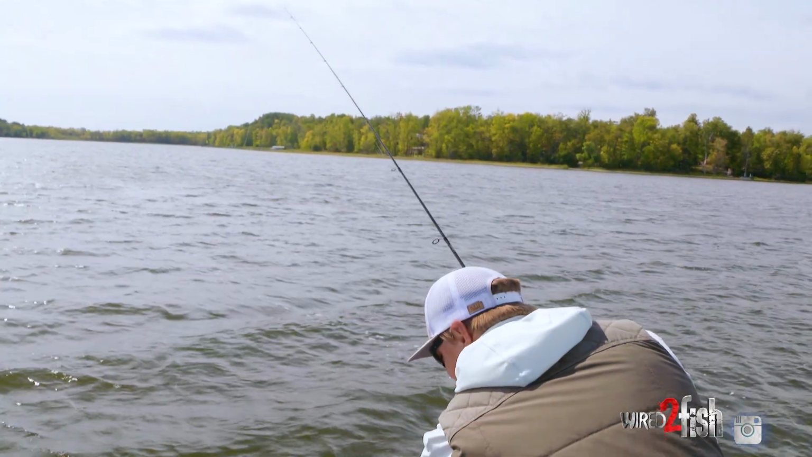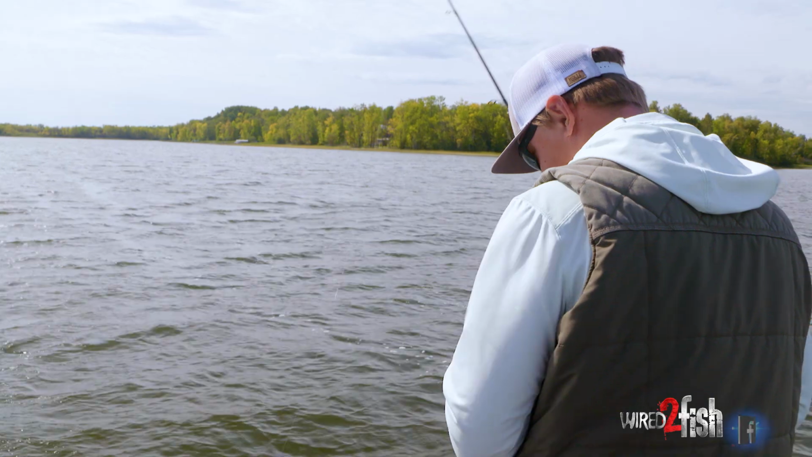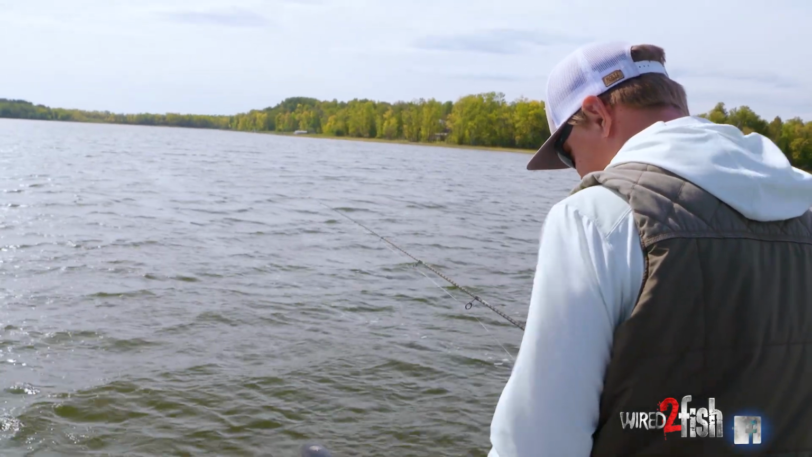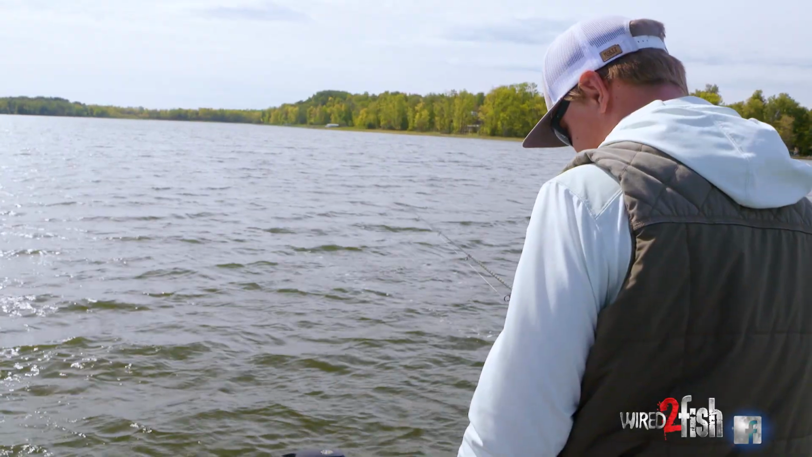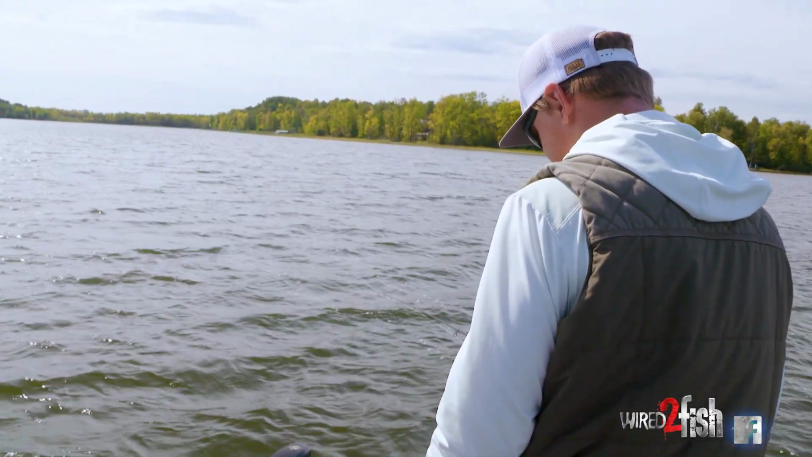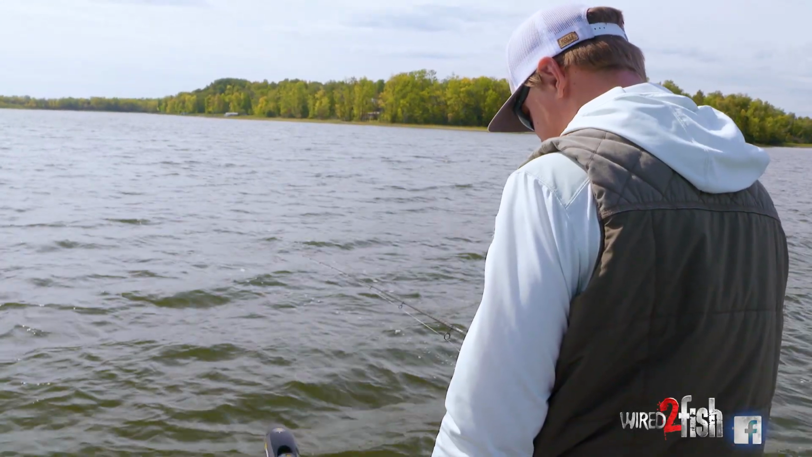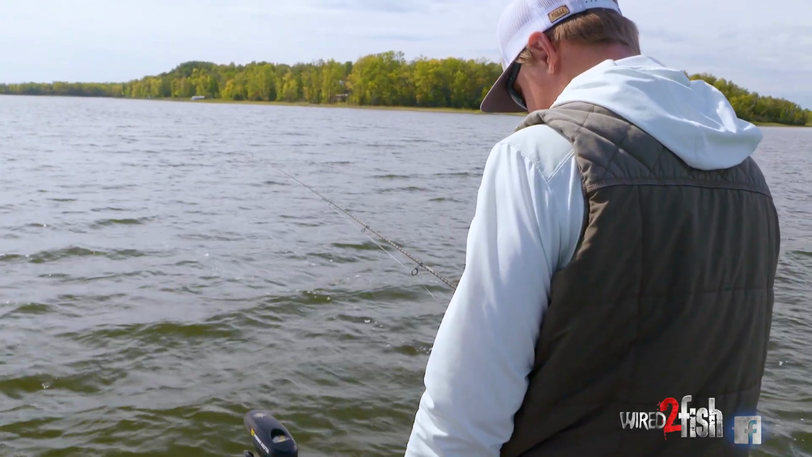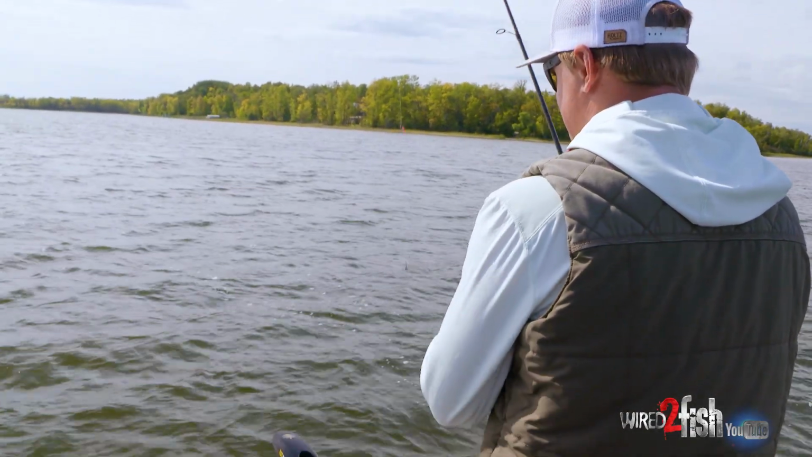See them all coming up after my stuff. They're chasing really good right now. Oh, missed him. Kind of got off of my bait. That's all bait down there. And those fish kind of sank back down to the bottom.